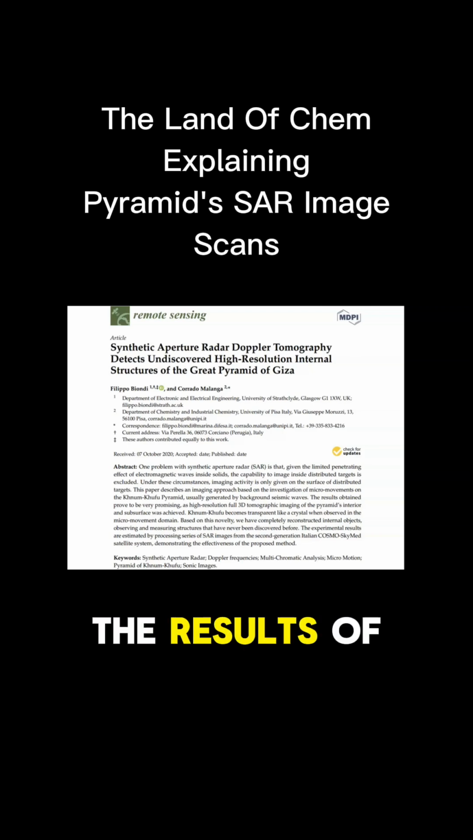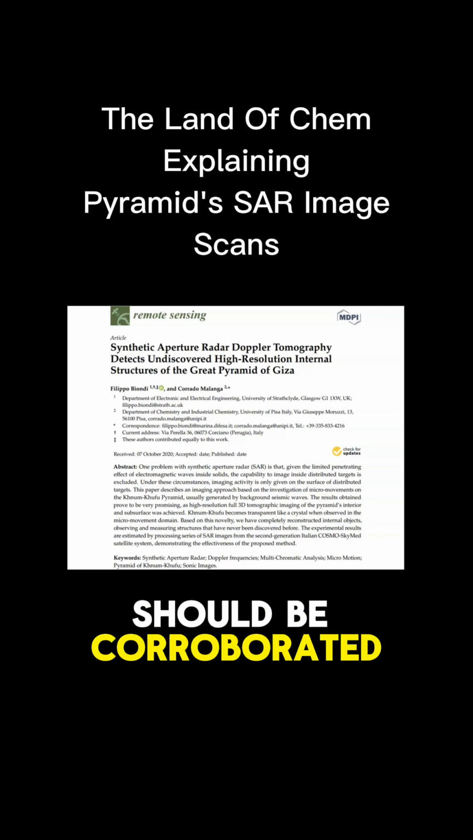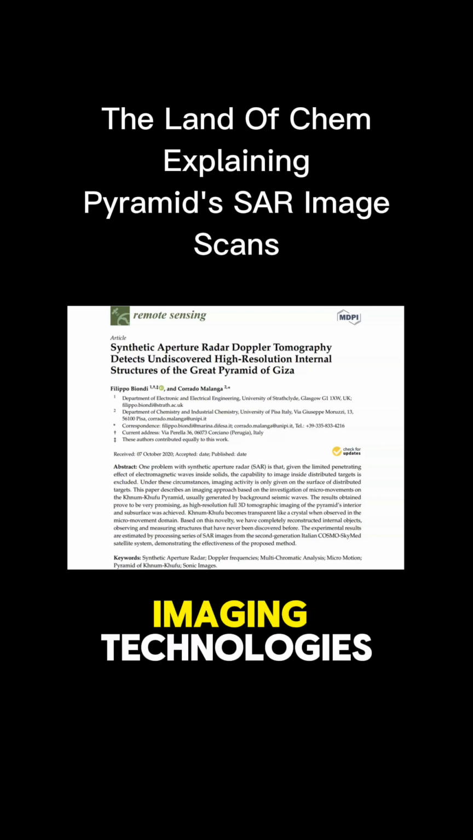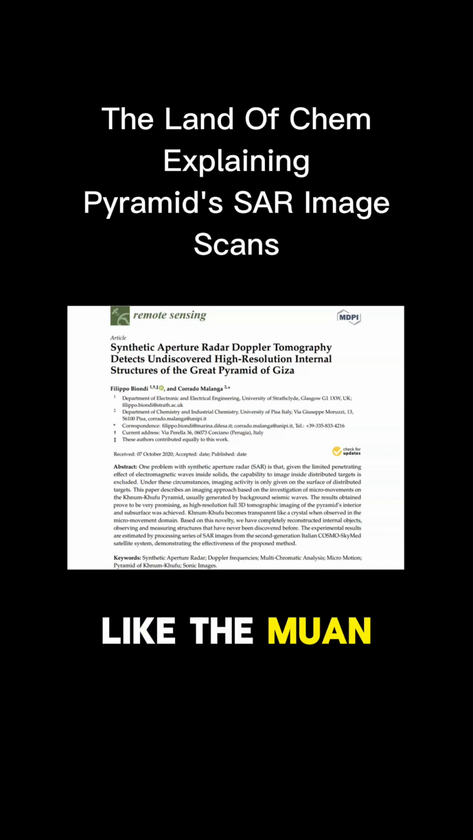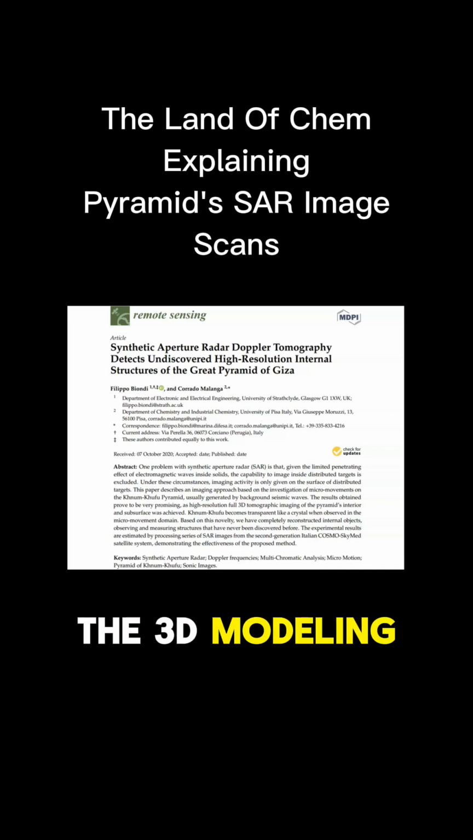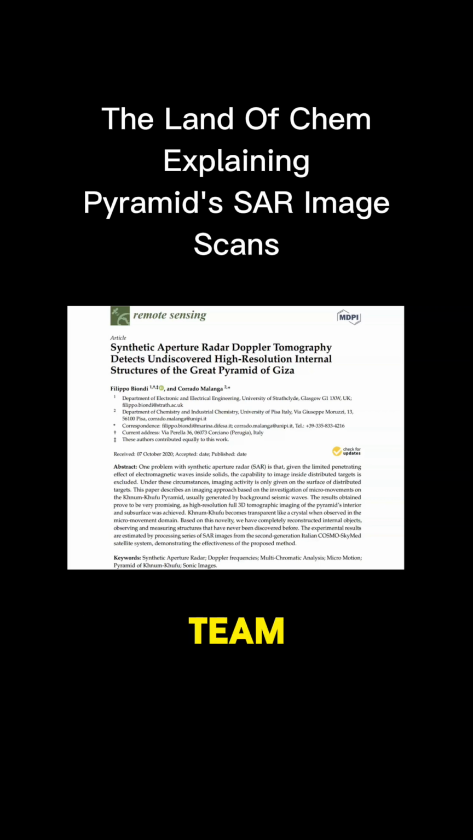Second, the results of the scanning should be corroborated by other known and vetted internal imaging technologies like the muon scanning method. And third, the 3D modeling that is proposed by the team should be justified by what is shown in the actual scan data.